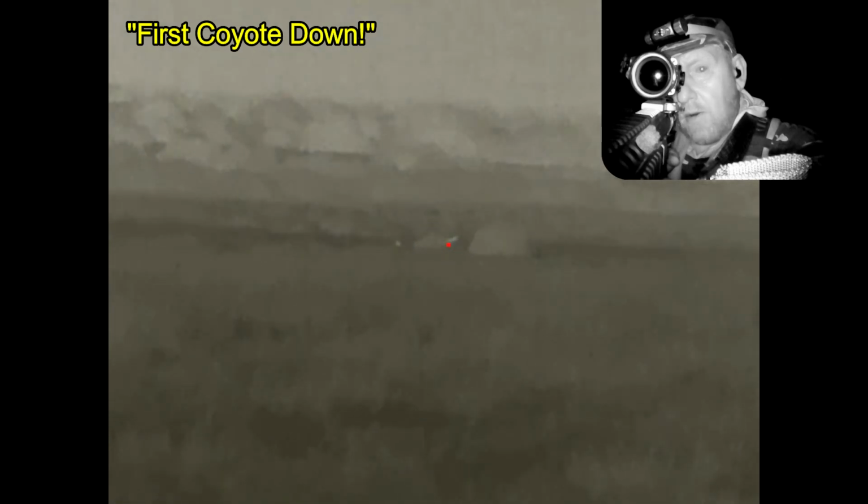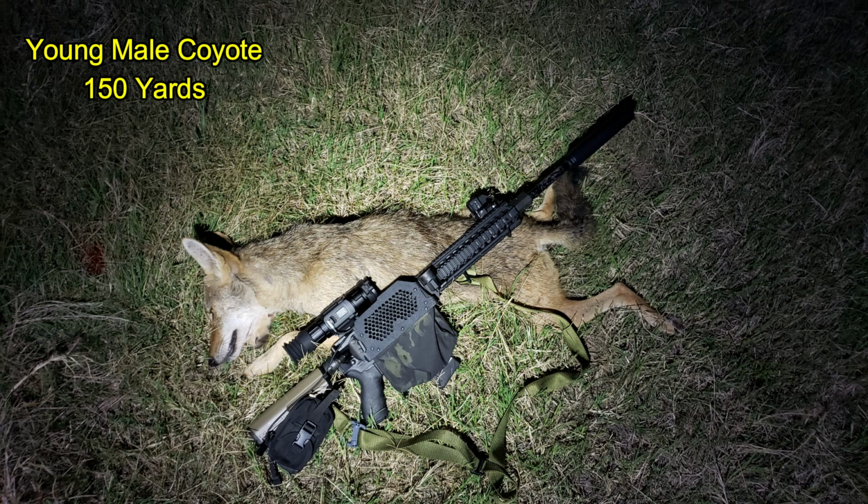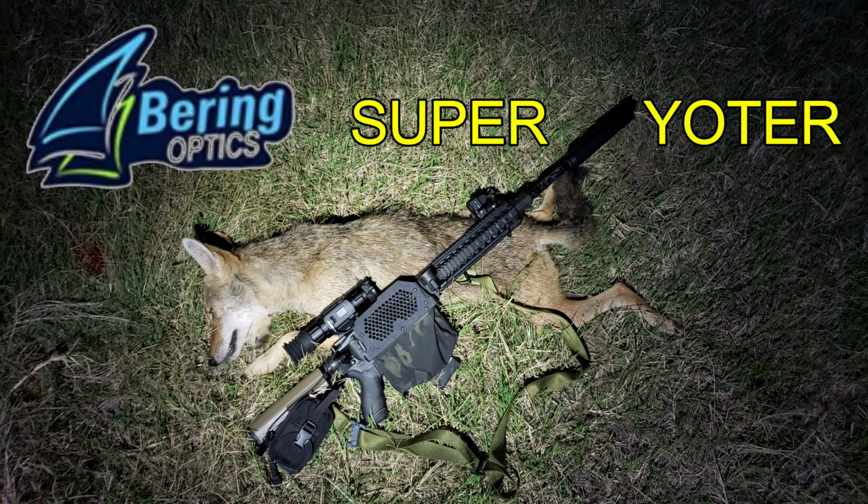First coyote down. He turned out to be a young male coyote that I took at 150 yards, and he was my last kill from my first 2 hunts with the brand new Super Yoter from Bering Optics.